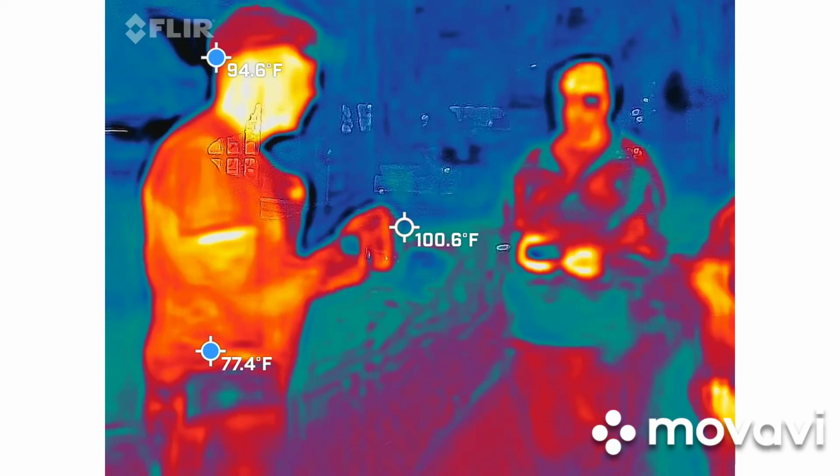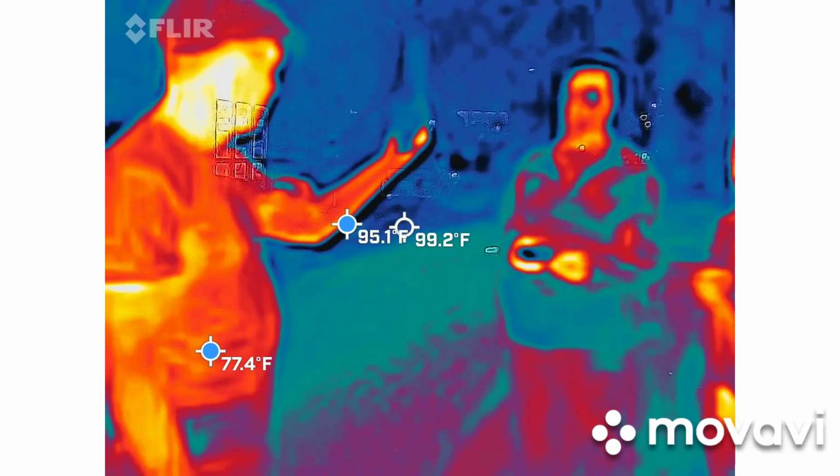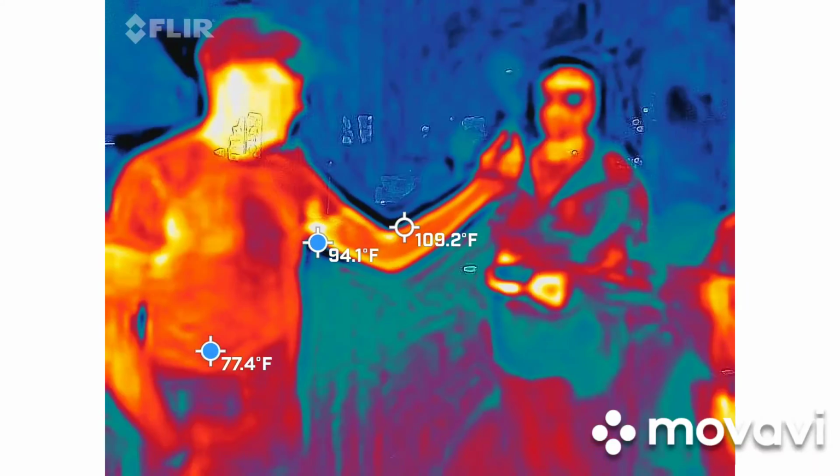Quick demo on this one. You should not be able to see me in the camera. I know it's a small screen. It should be pretty dark.